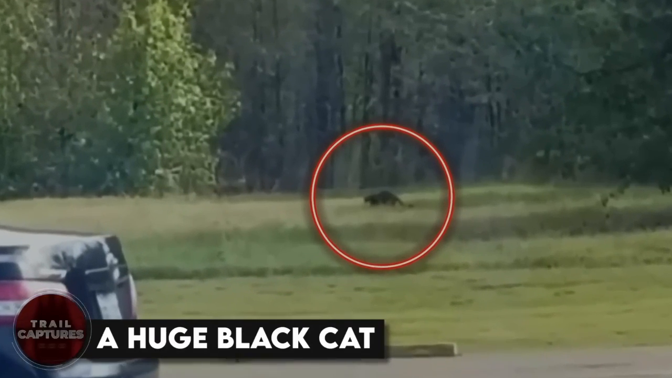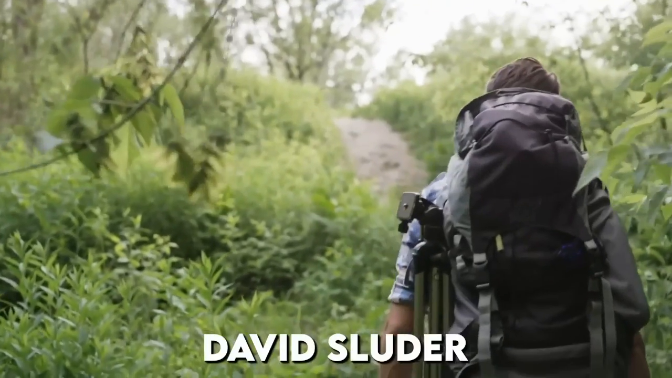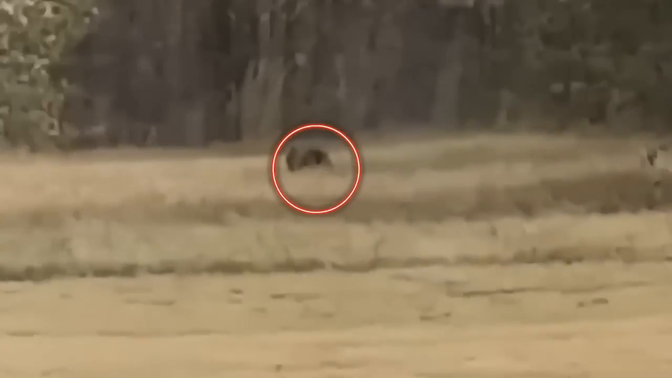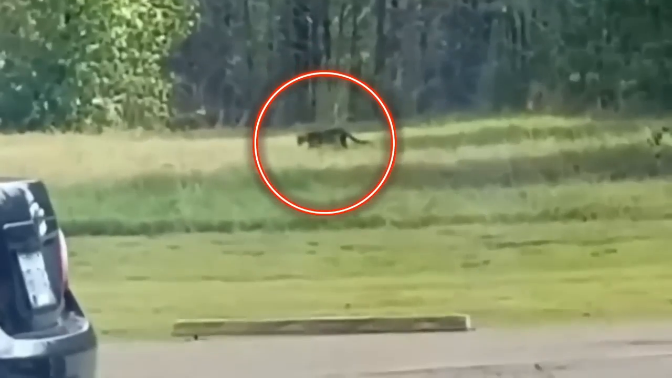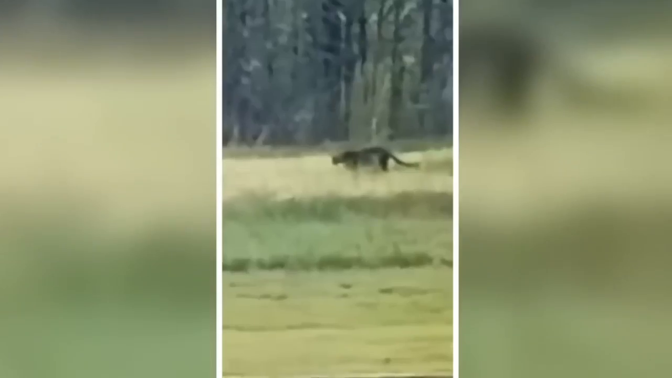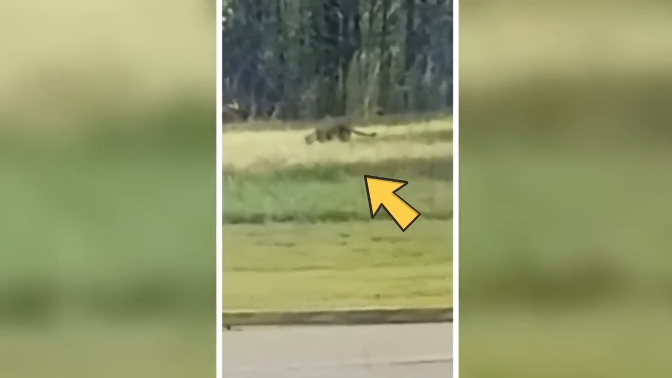A huge black cat. In this video, which went viral, a Mississippi man named David Sluter captured footage of what appeared to be a massive black cat walking through a field. After initially thinking it was a deer or coyote, he realized it was some type of cat and started filming. David was over 100 yards away, but from the cat's tail, he could tell it was massive. Some experts have dismissed the cat as an overgrown house cat, while others believe it's a more dangerous mountain lion. Regardless, everyone is currently on the lookout for the mysterious feline.